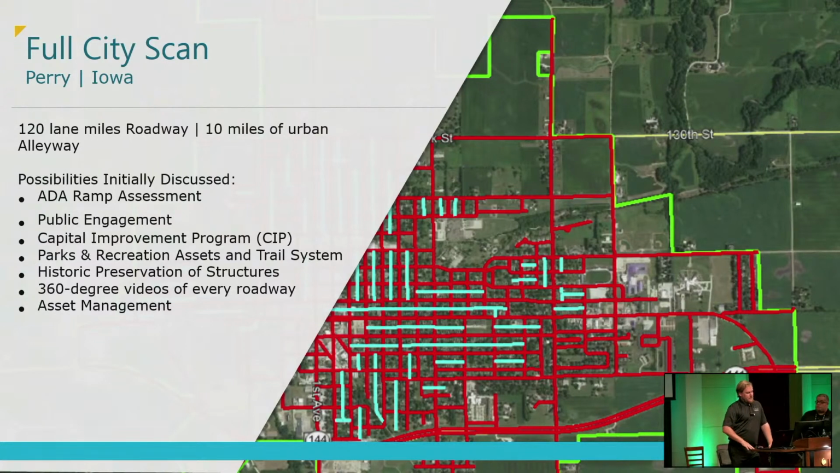Another thing that was really important to the city is we gave them 360 videos of every street in town. And, we can just use Google Maps, right? Well, in small cities like this, they don't get updated like a Chicago or a big city every 6 months or every year. I mean, we use 3 or 4 year old data for a lot of these smaller communities that we have.